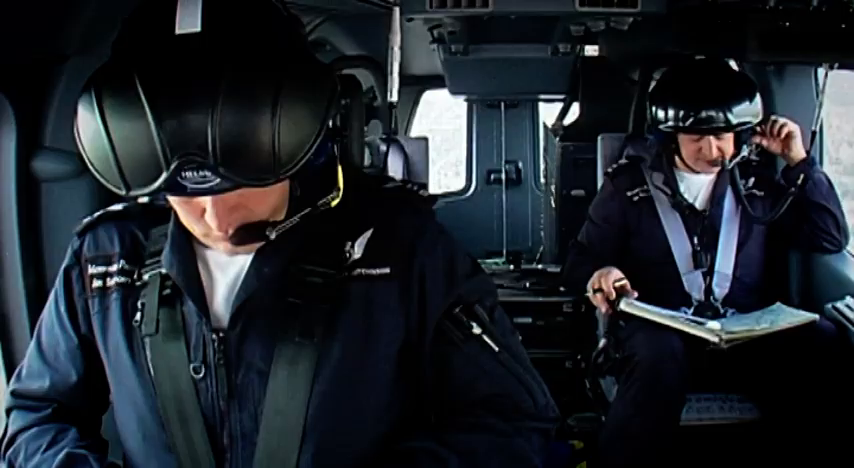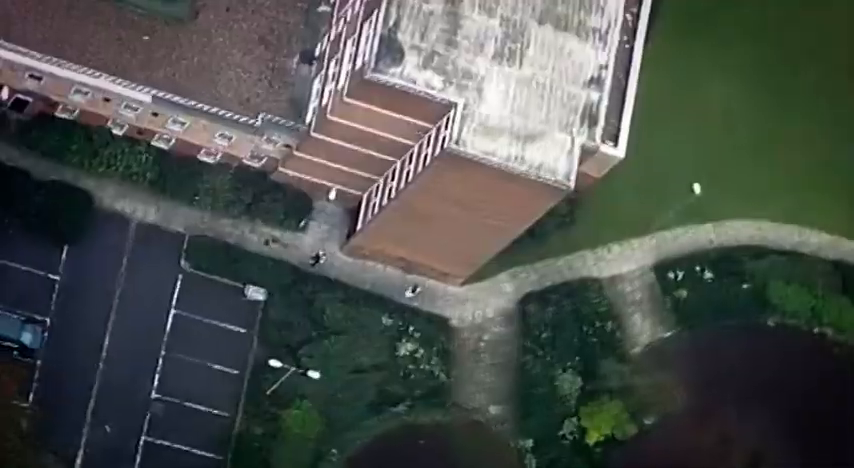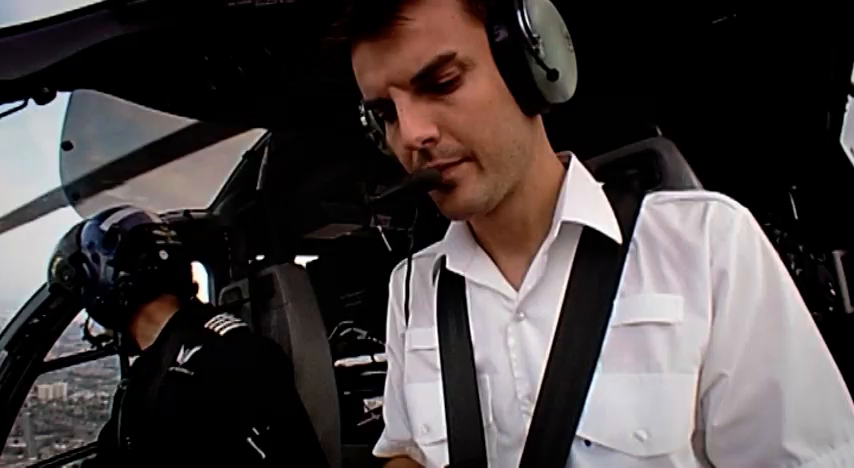Can you give me the name of that estate, please? What I'd like you to do now, please, is put the quad on screen, pressing the big button down on the left.